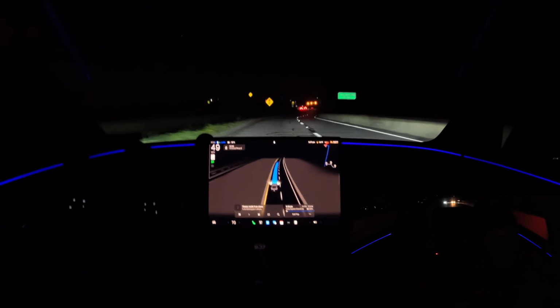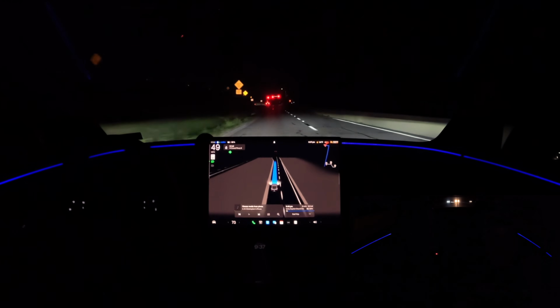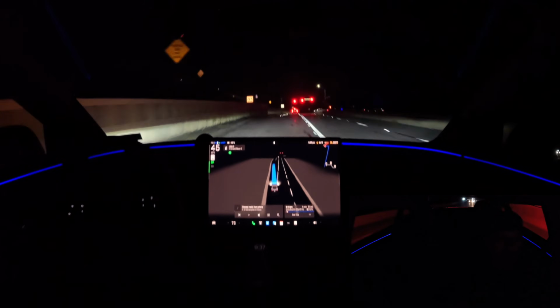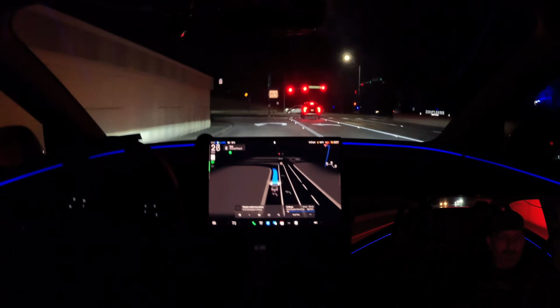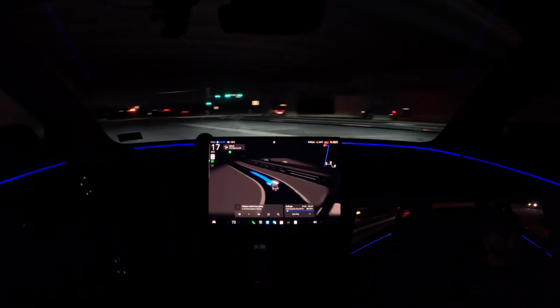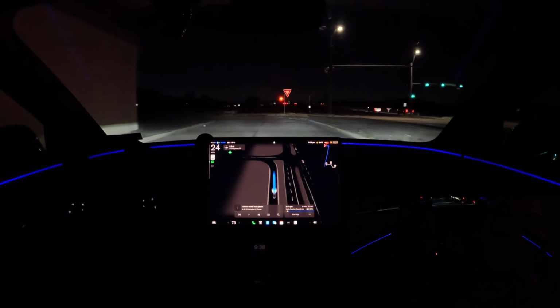So, that's always good. But it's a great Supercharger, and it's also a great location. You got everything you could possibly want there. You got a grocery store, got a bunch of places to eat. It's about anything you need.